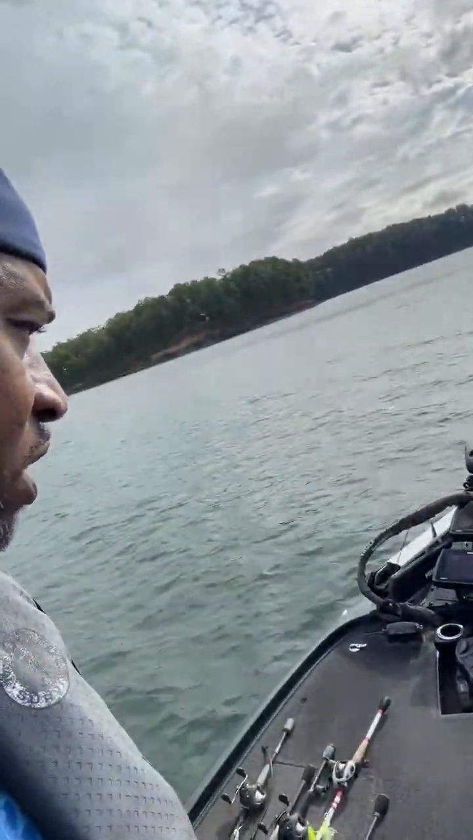The lake once again. As I told you before, I am getting prepared for a tournament that is taking place this weekend on Lake Hartwell. So I will be out here testing some of my equipment, making sure everything looks good and is set up good. Going to give you a quick rundown of what I'm doing.